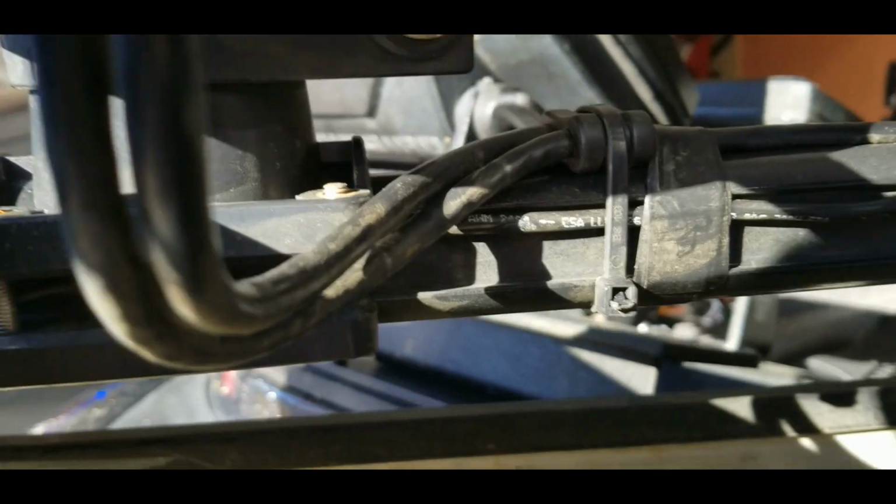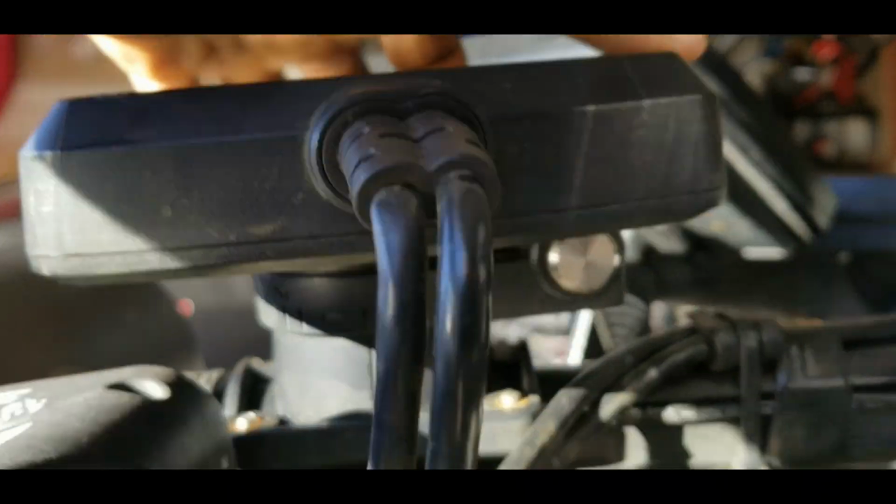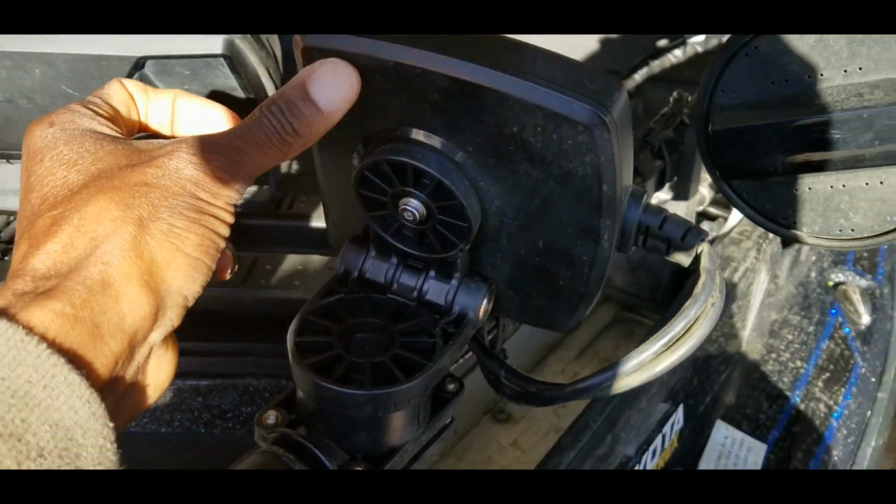And from there, you would just press each side of this silver button. So there's one on each side. You'll press those in. And once you press those in, you would just lift this up.